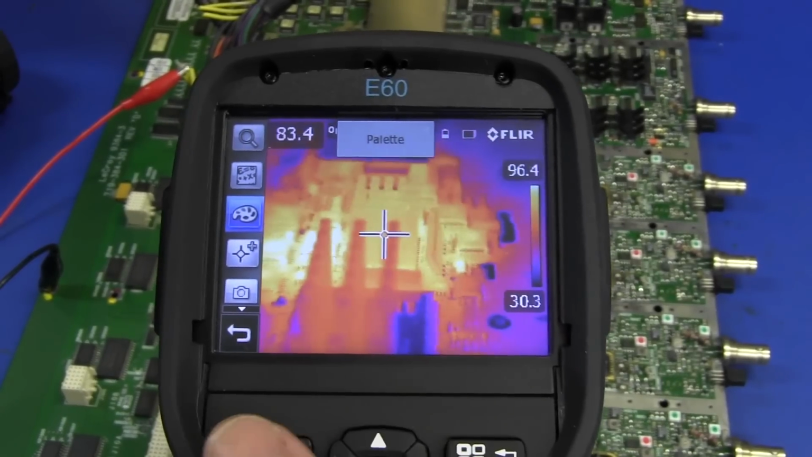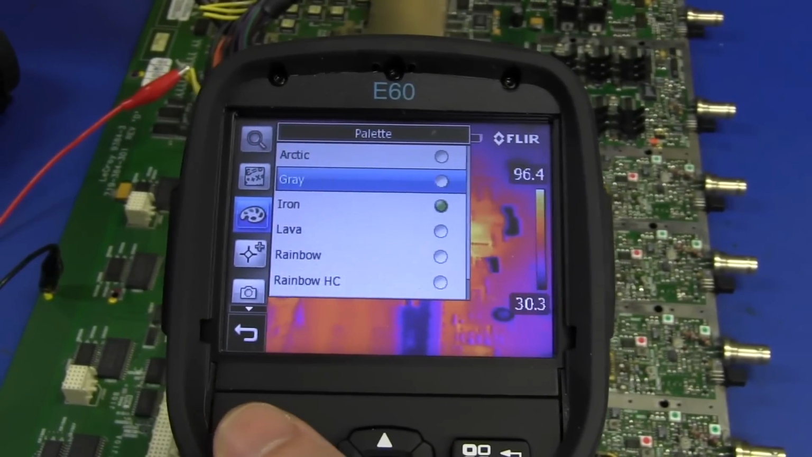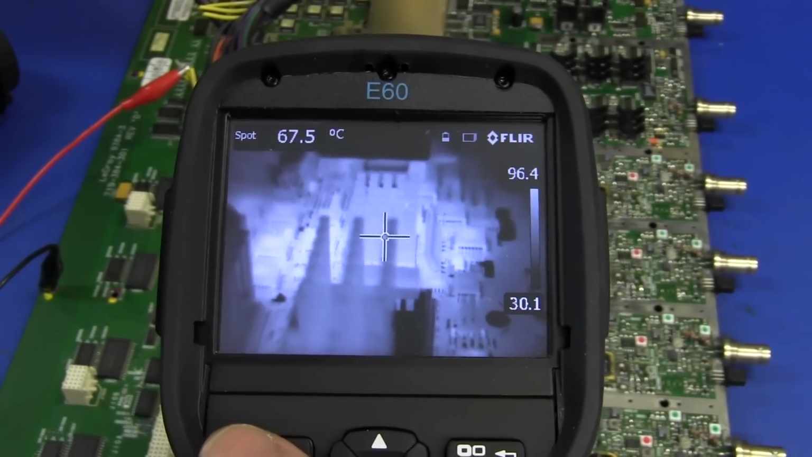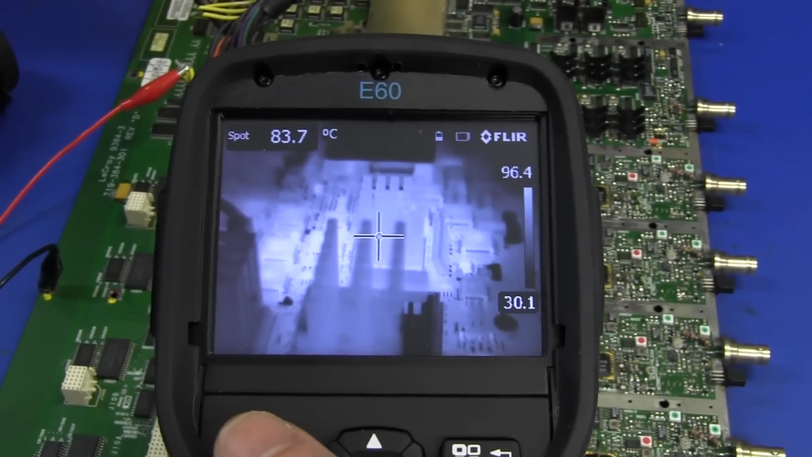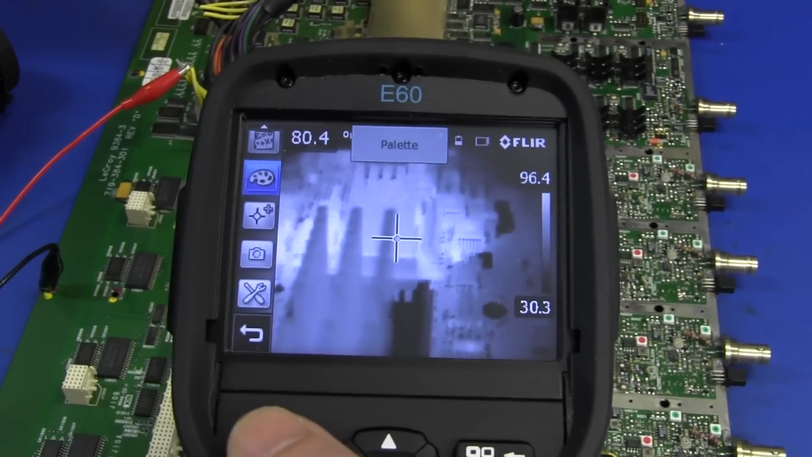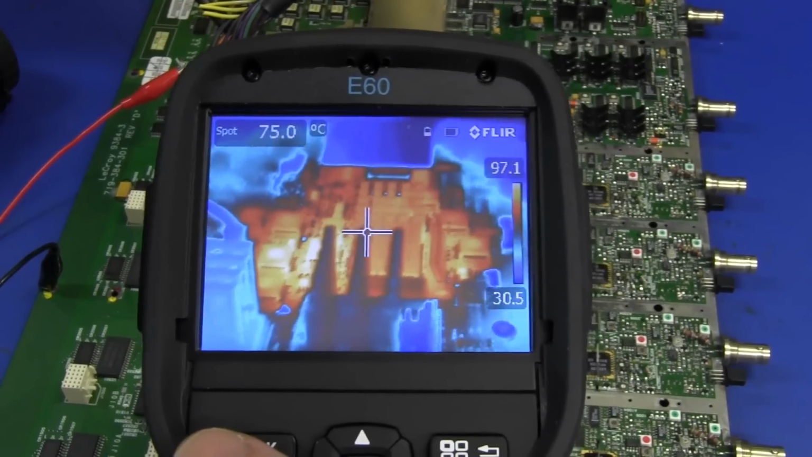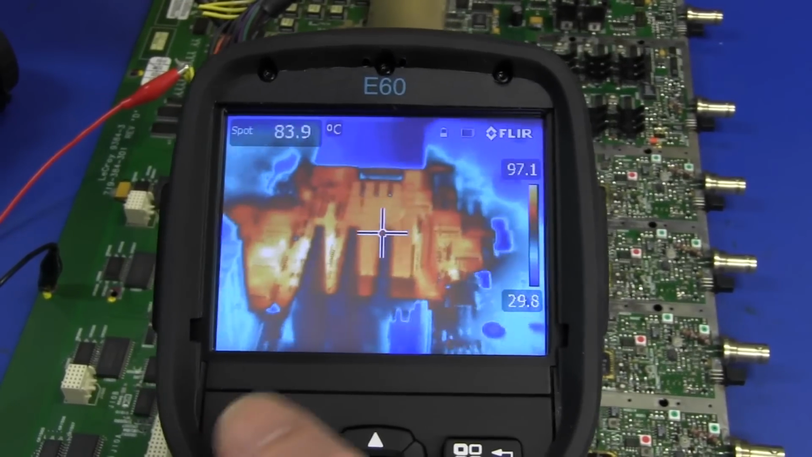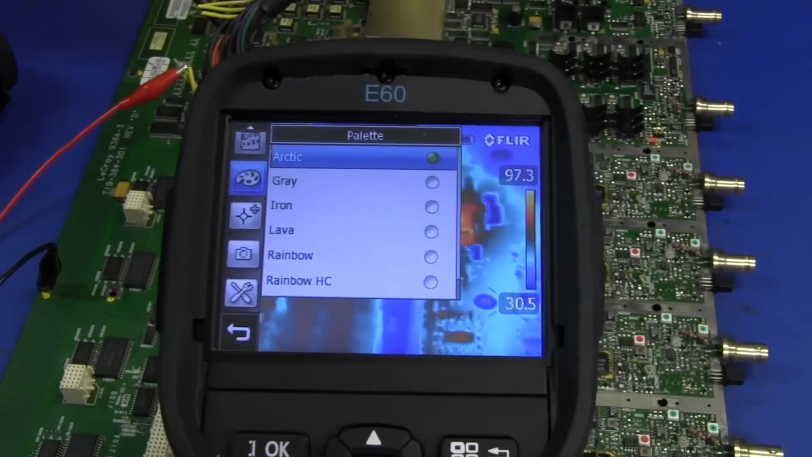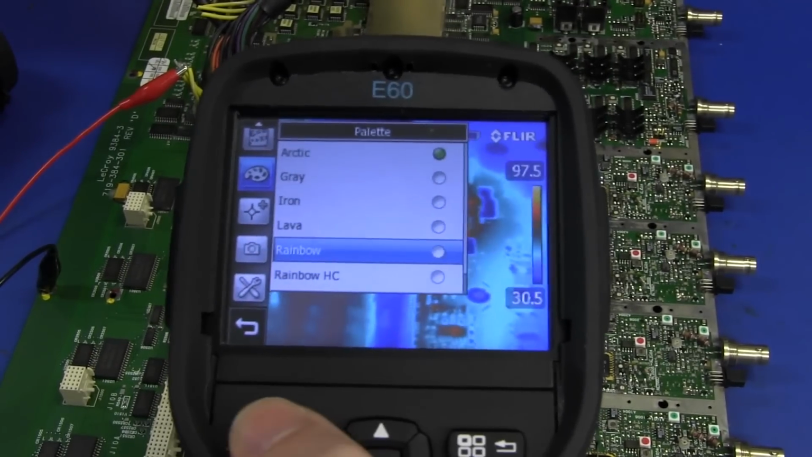And we can change our palette. So if we don't like the particular display color, there's a grayscale version of it. It's not really as nice as the others. We've got Arctic. Oh, look at that. Isn't that lovely? So that's really quite neat. So it's got all those different palette modes. Really quite enjoy those. Oh, rainbow.